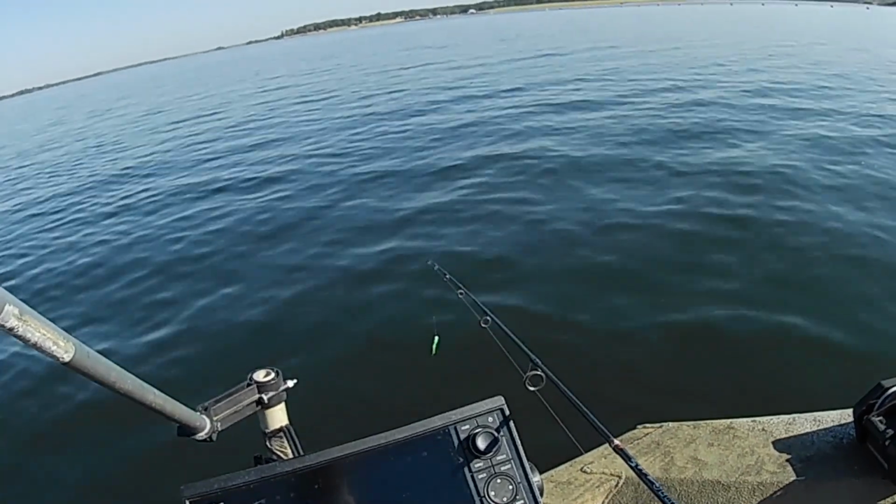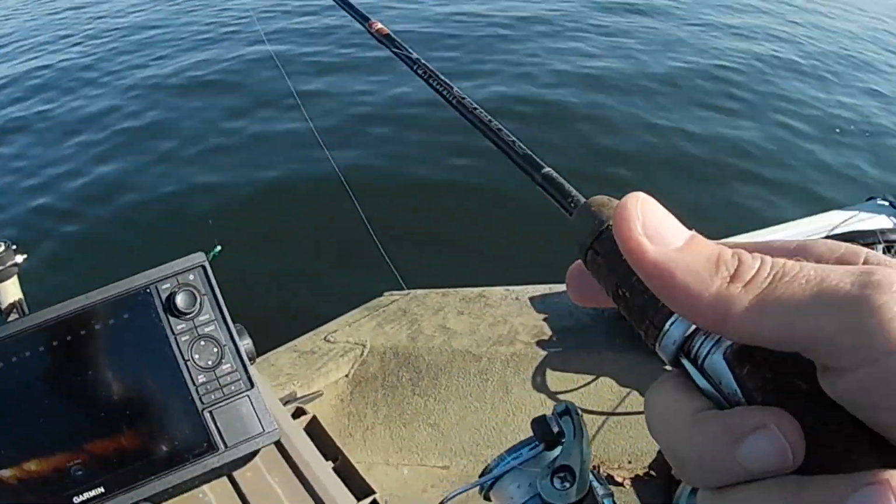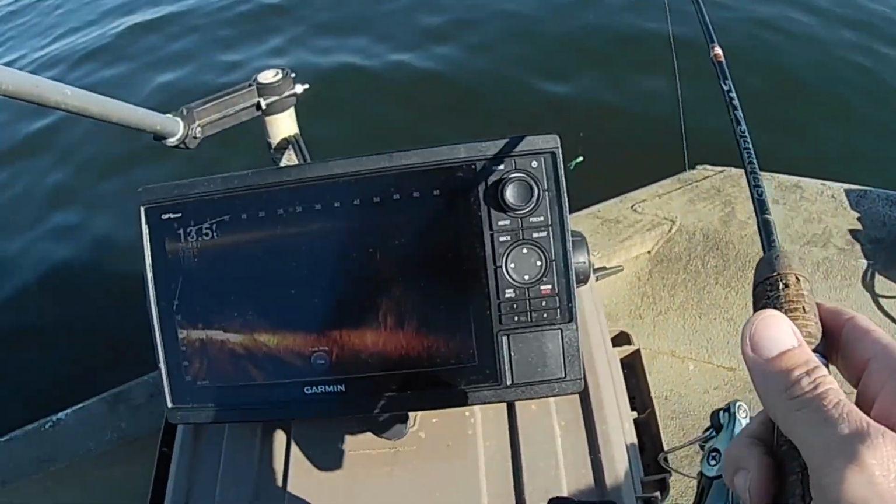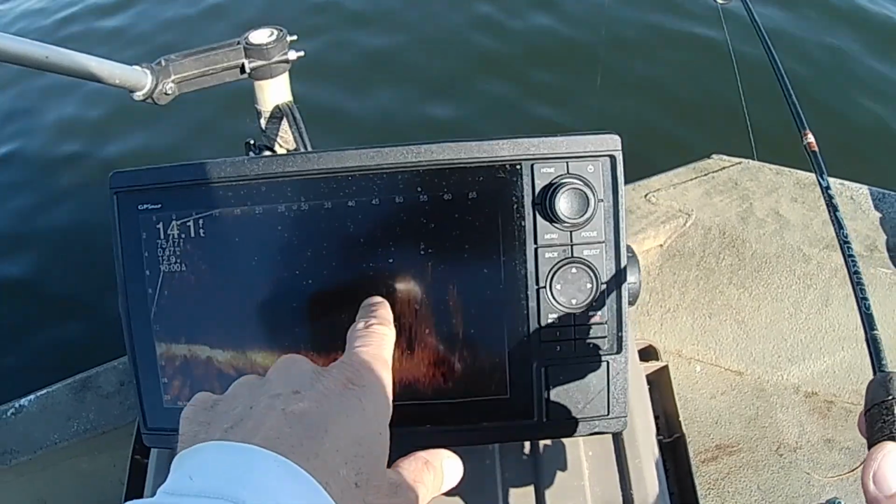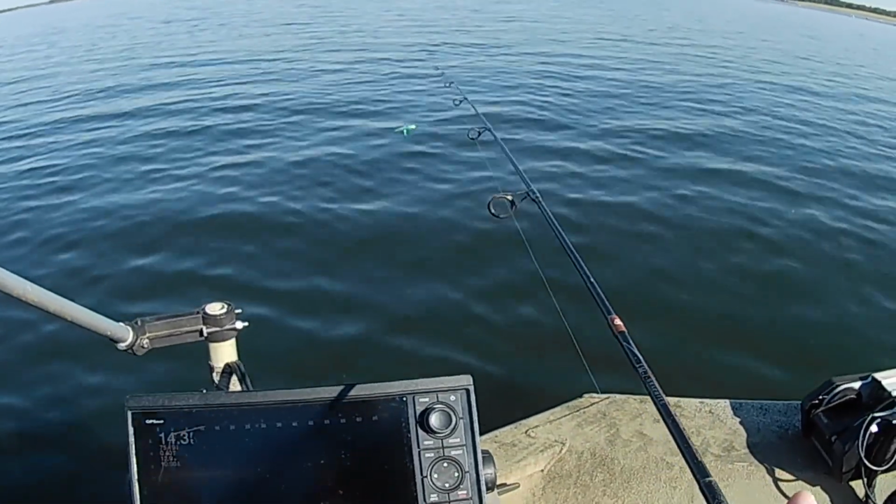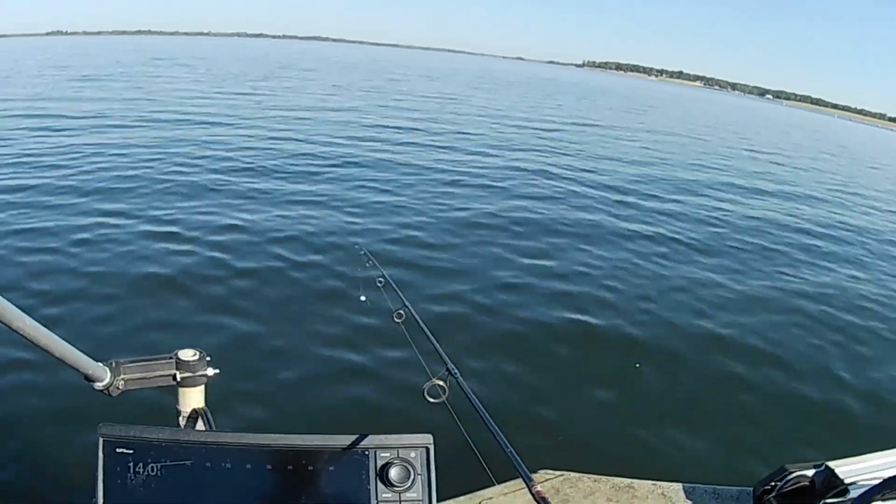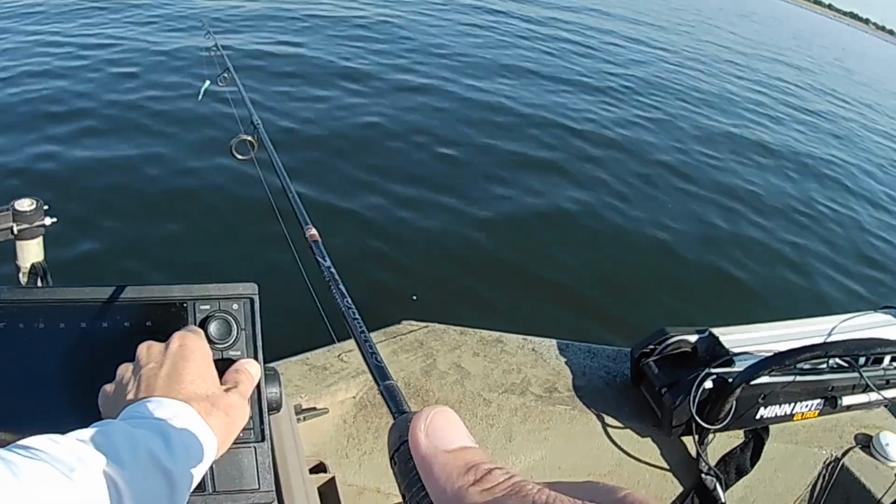Alright, I'm going to fish this little spot real fast. I see some fish down there on the Livescope all over this little brush pile. Hopefully you can see them kind of shining down there. They're all around it. I'm going to have to check them to see if it may be crappie. It could be bluegill. Could be yellow bass. But it looks like there's some crappie in there. We're going to see if they're active.